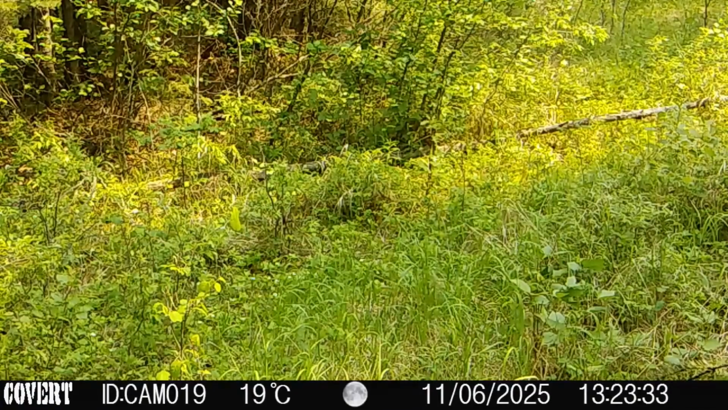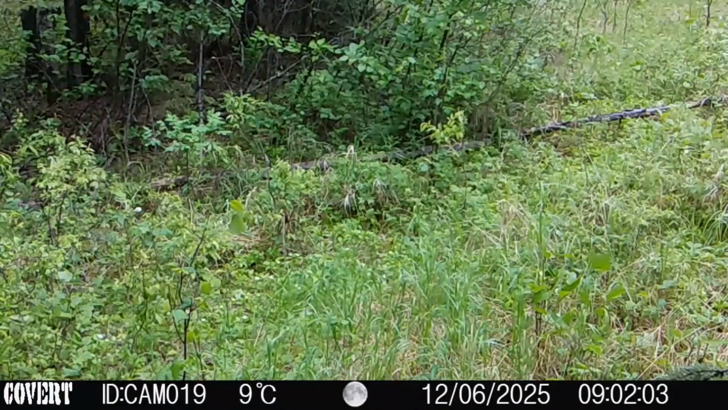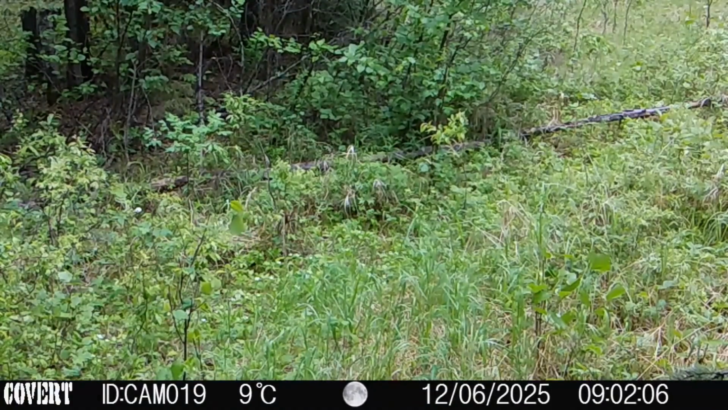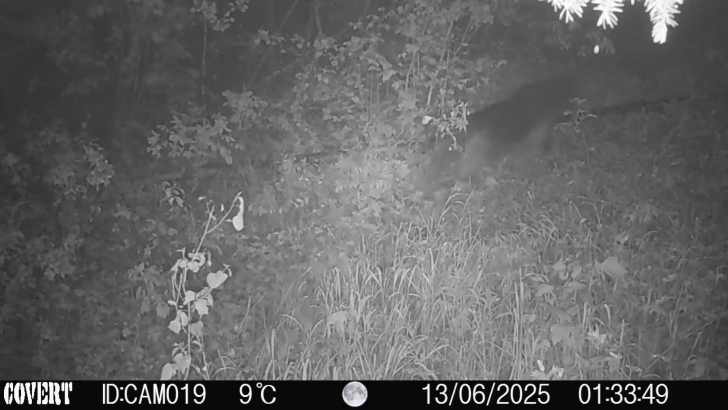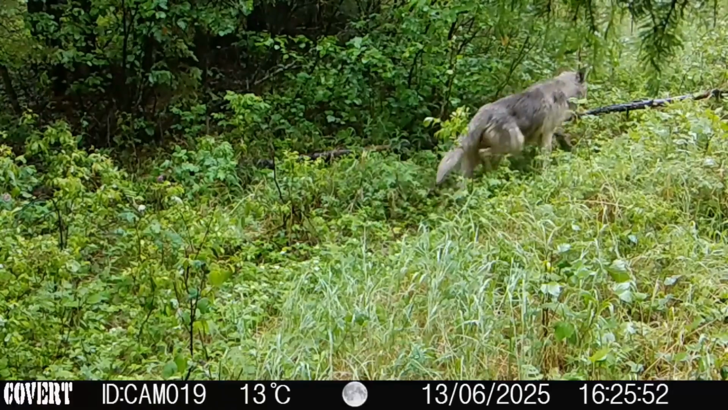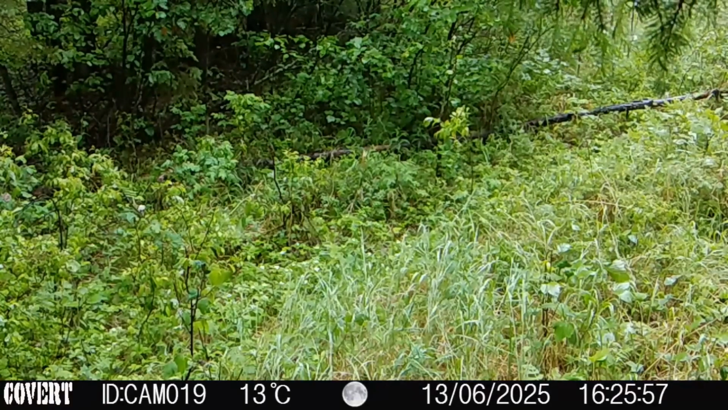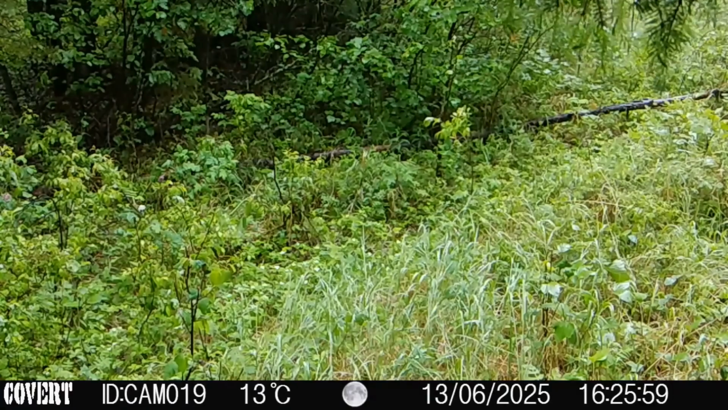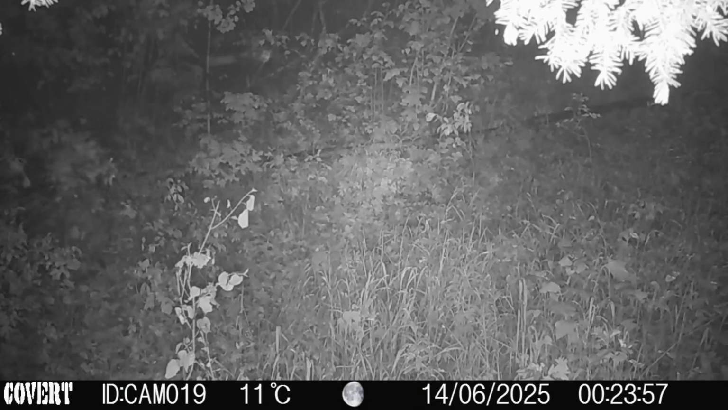These wolves are over a 3-day period actually, the 11th, 12th, 13th of June. They're hunting hard in this spot. And inevitably, what do you expect you're going to find with a pack of wolves? They're spending 3 days in one spot. Here is one of the bastards now. He's got the leg of some animal.